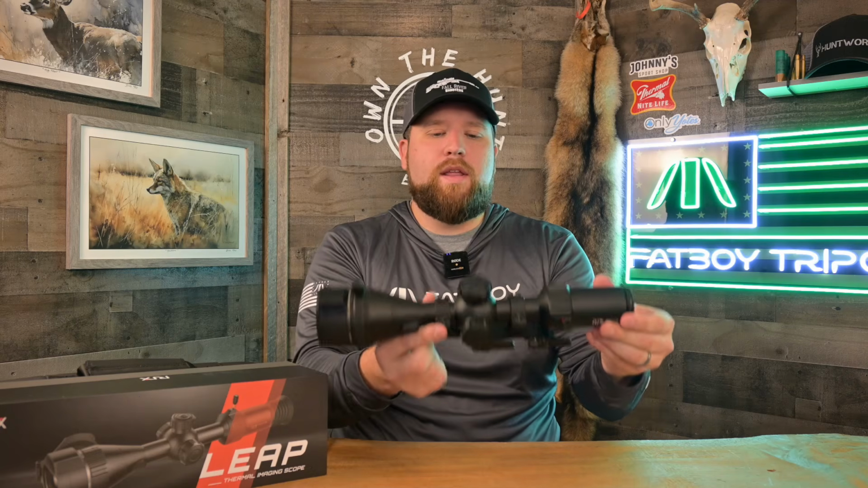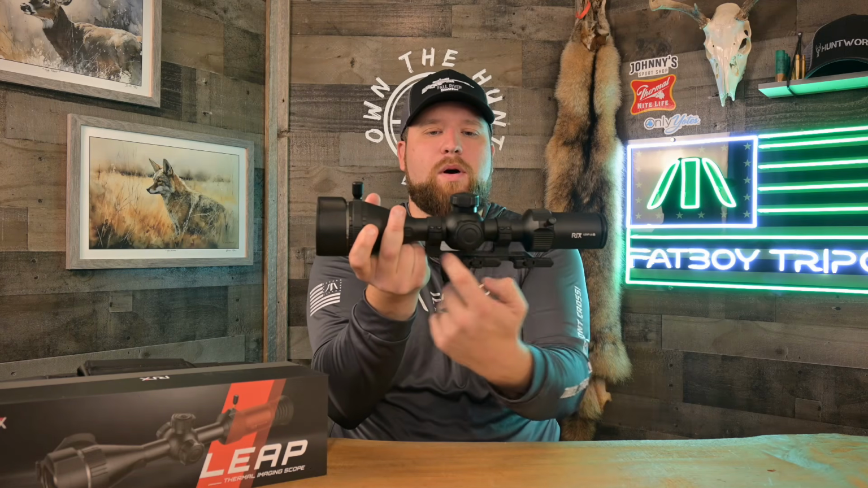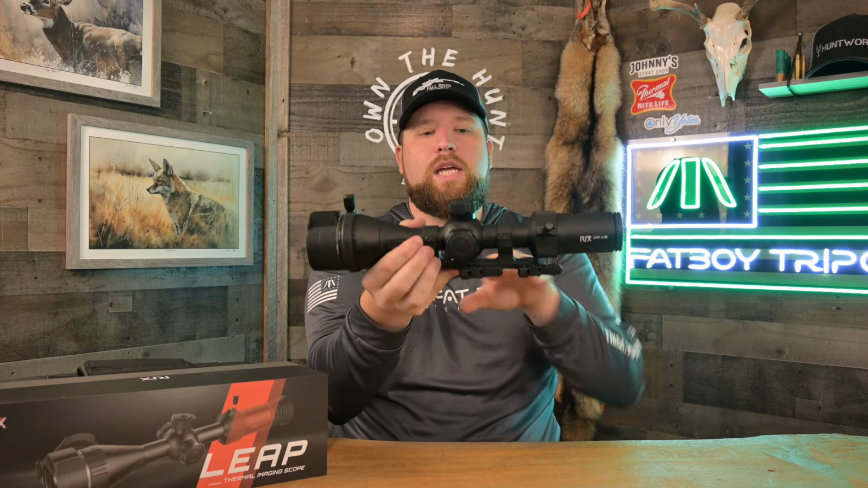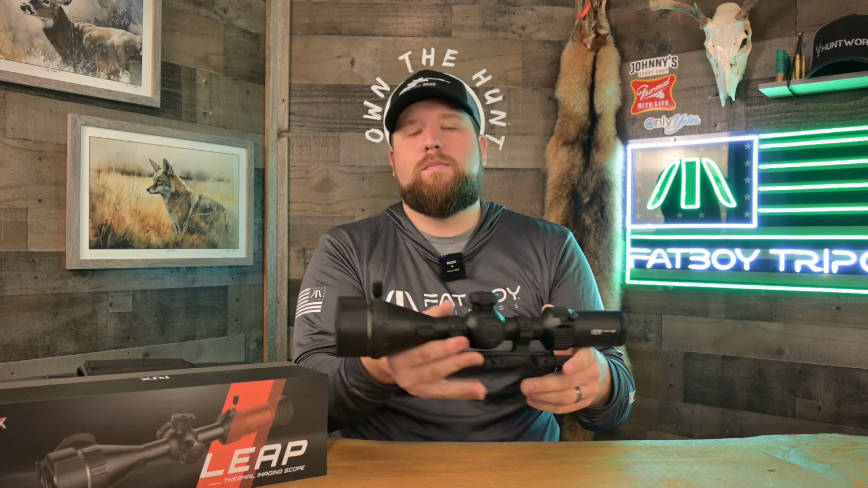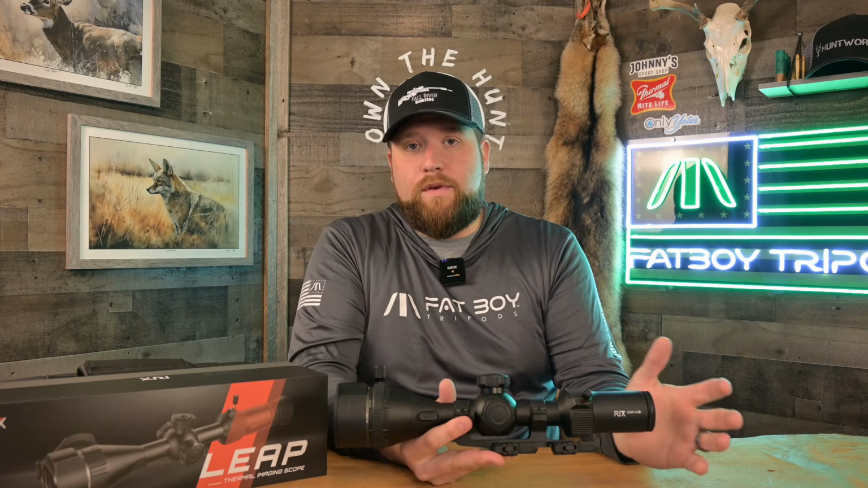Now, one of the things about these Rix is because this bell down below, this big ball that's part of the center housing, is so big, you actually need a little bit taller one-piece mount if you're going to go one piece. And so Rix partnered with ADM. They did a one-piece that fit it, and they were offering that for free with purchase of the original L6.